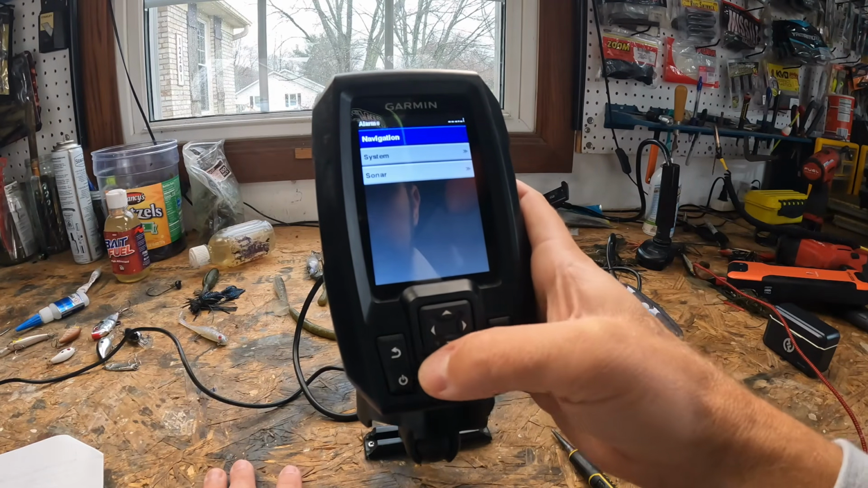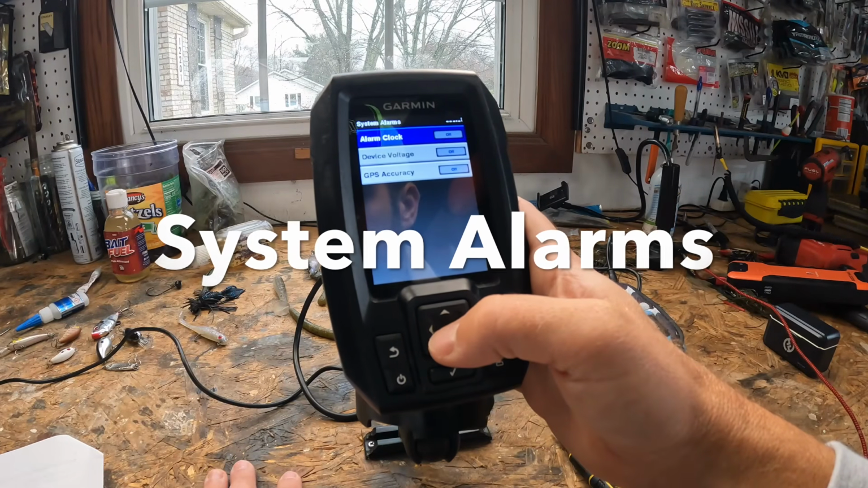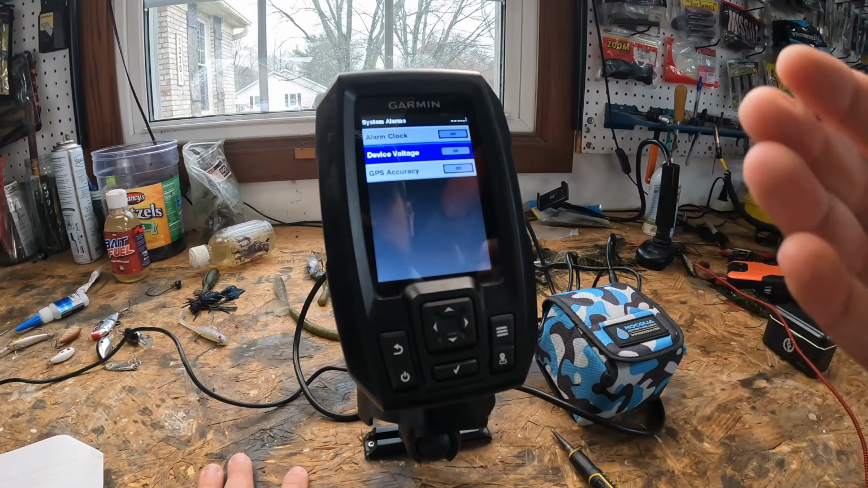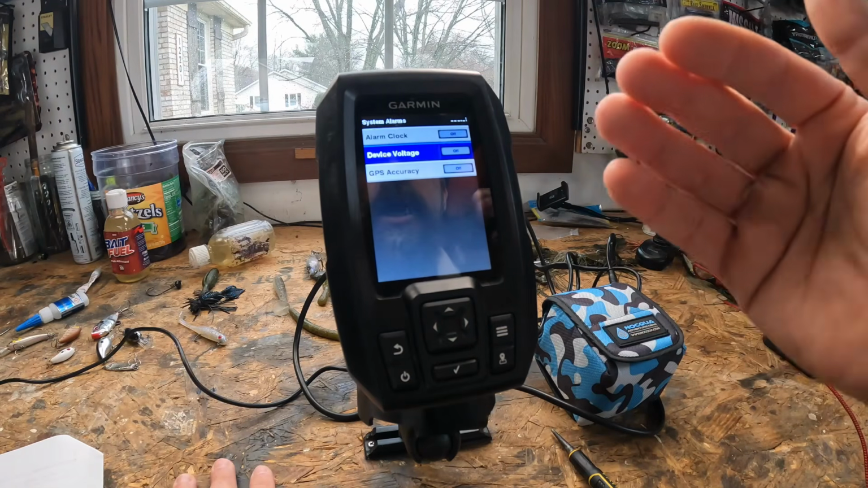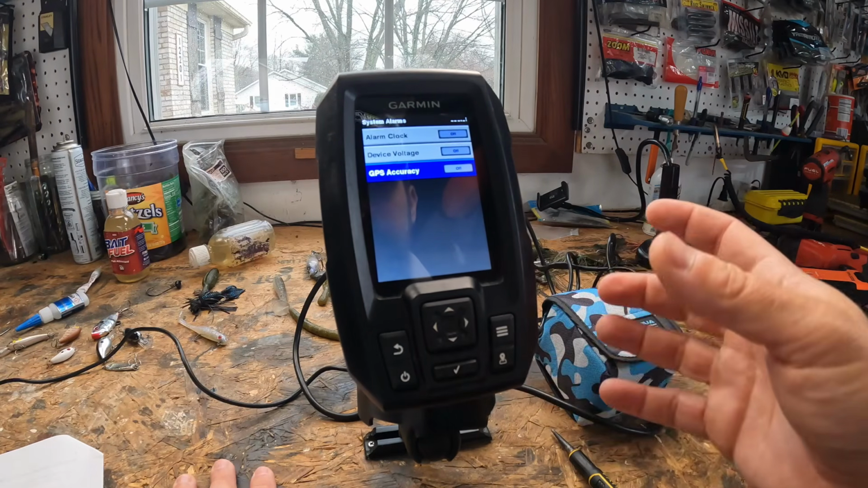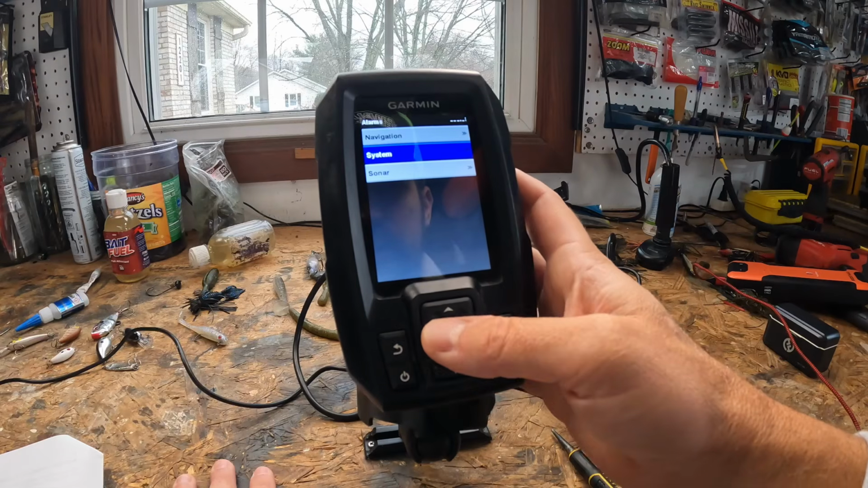Go back. Then you got system alarms. Of course, you got your alarm clock. You have your device voltage. You can set a voltage level if you get down to a certain amount. This thing's not going to run if you're not at 12 volts. So if you're getting close to that, you can actually get this thing to beep at you and ding at you. You got your GPS accuracy here. So if it's off by a certain user-defined amount, it will beep at you. I like having all these things off.